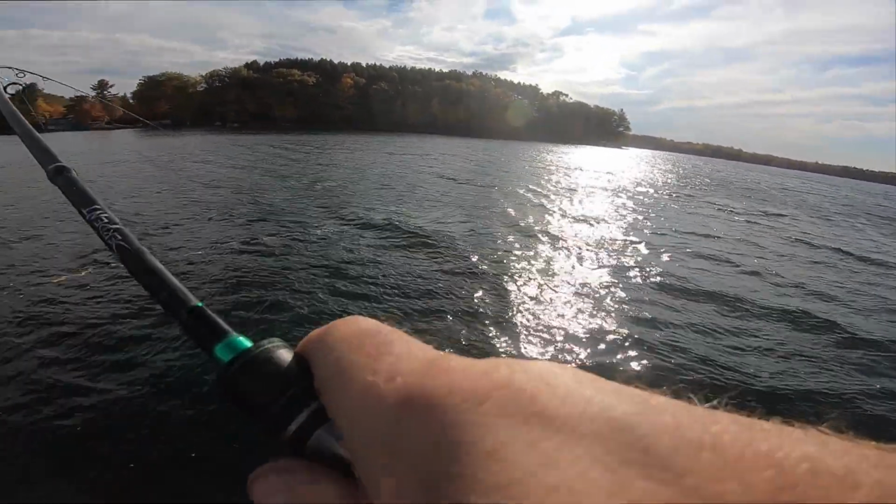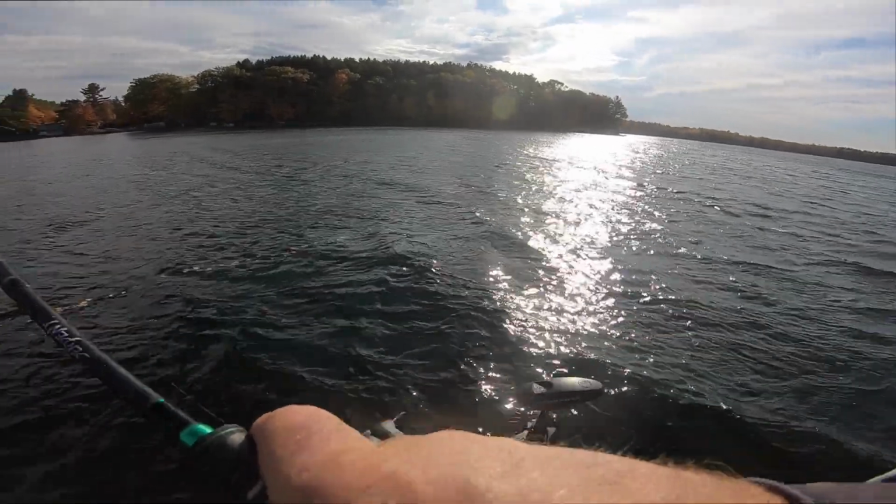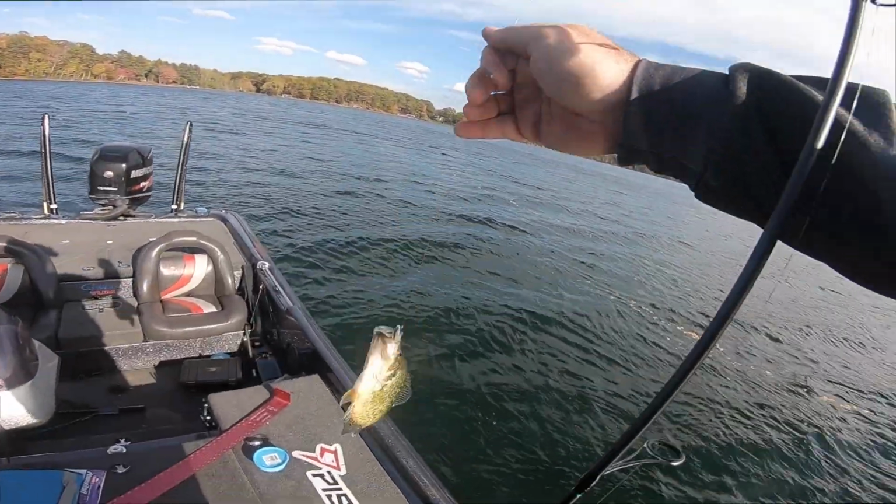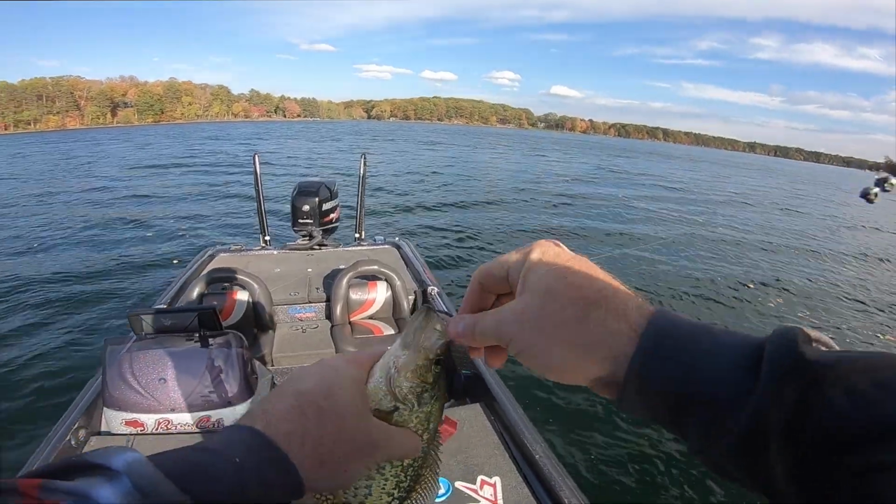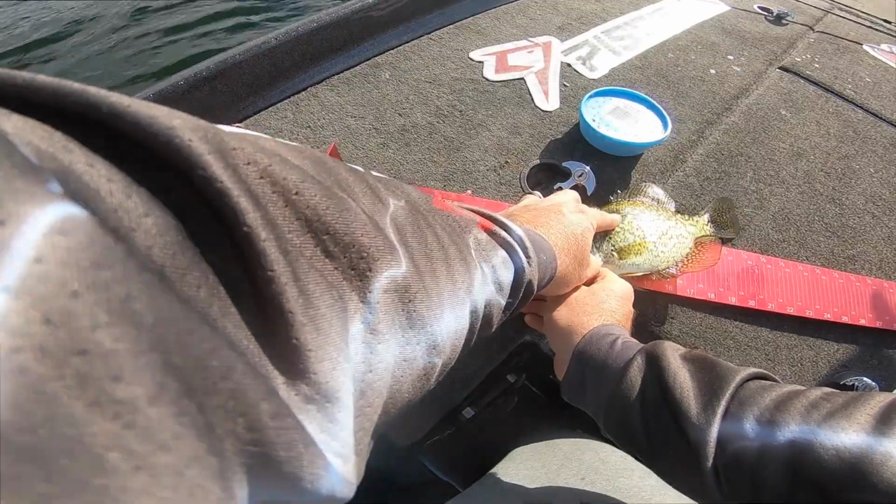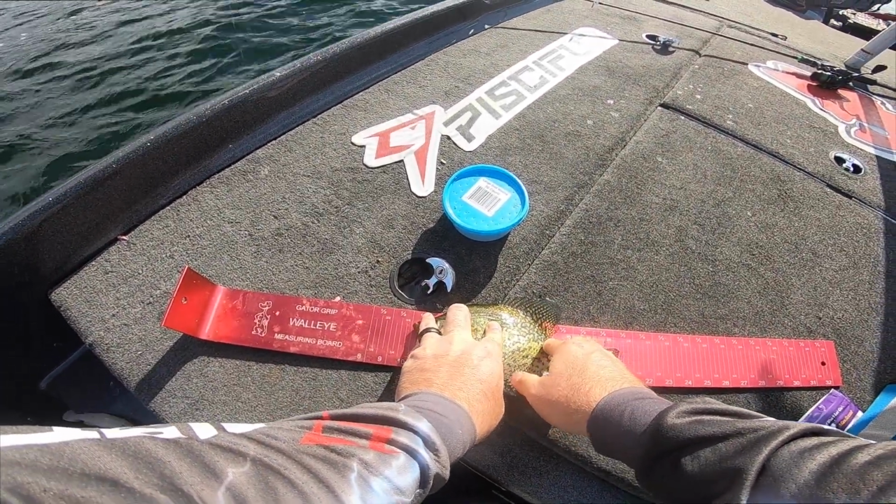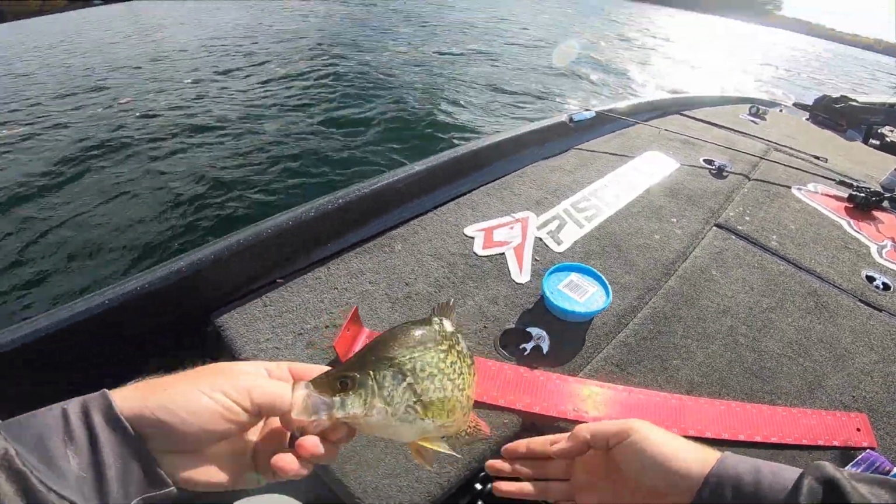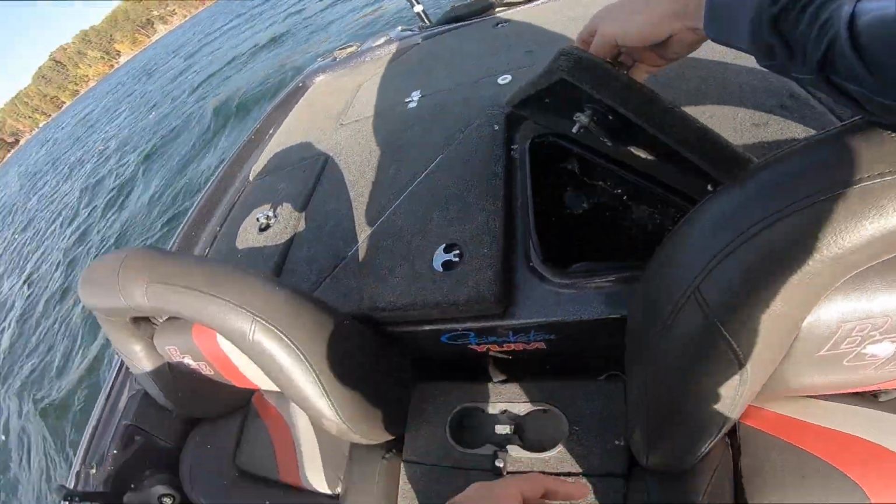This feels like a decent fish, guys. I cast it into a pretty big school, and this one just came up and hammered it. Definitely a keeper. There we go. That one's probably about 10 inches, maybe 9.5 inches. We'll take a look. So put the mouth at 10. Yep, so that one's about 10.5, right about 10.5 inch crappie. So perfect eater. Exactly what we're looking for for the box.